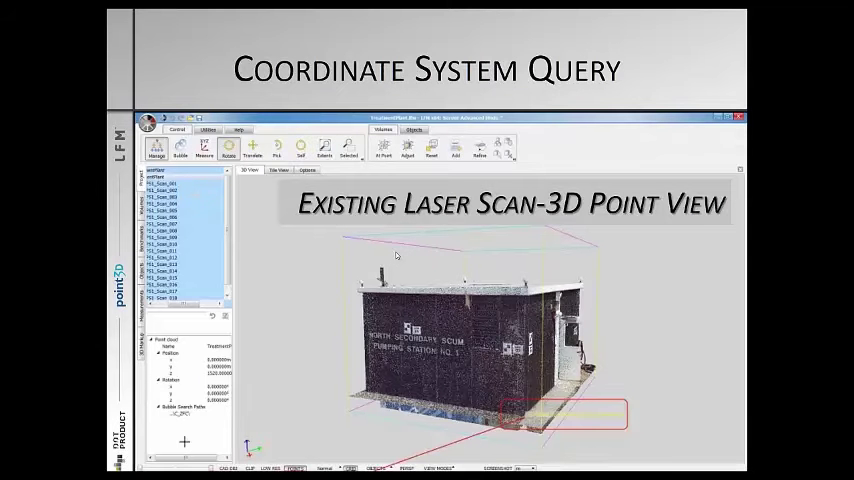So we're going to take a look at using existing scan data for alignment. We are looking at LFM, and we're looking at a volume from a 3D view. In an LFM, I can pick any point in the model, and it will provide the information in the lower left, the position. So I would then want to make sure that when I'm scanning that I'm capturing that same corner so that I can align corner to corner.